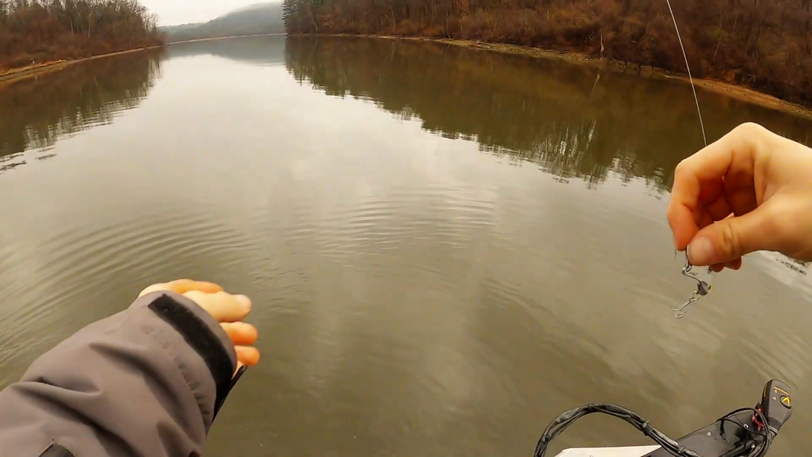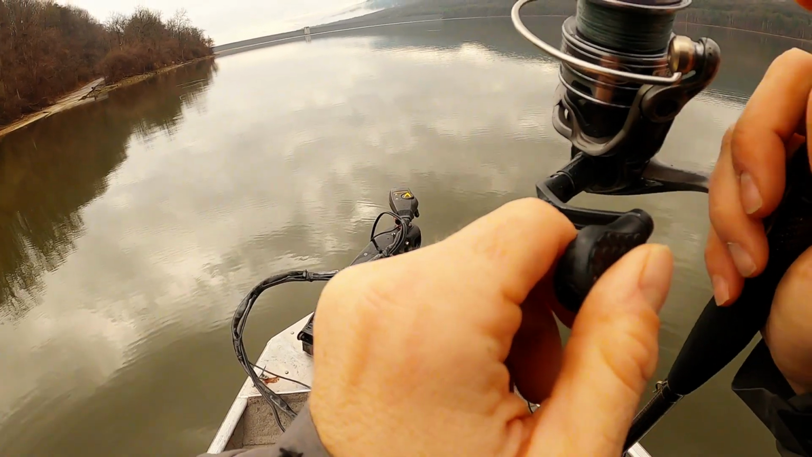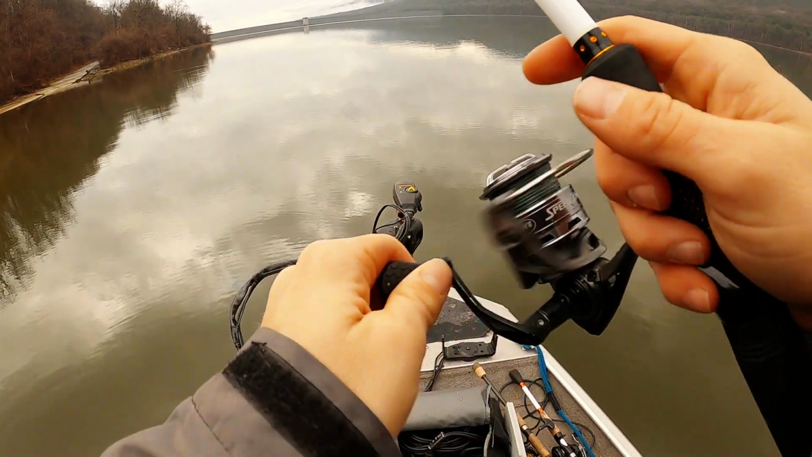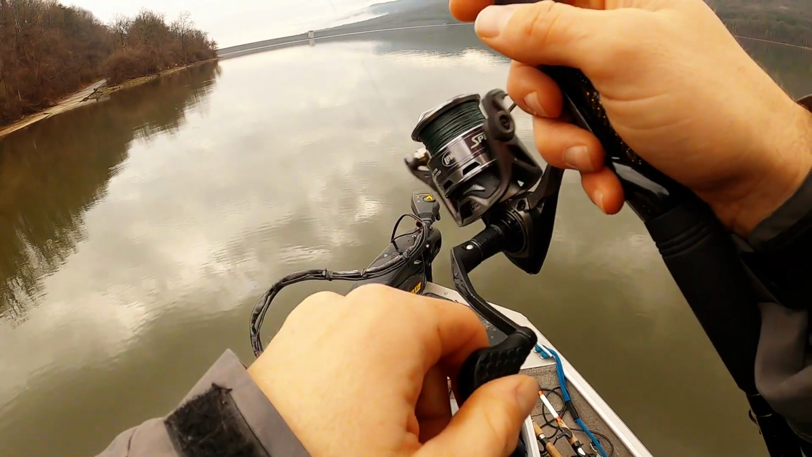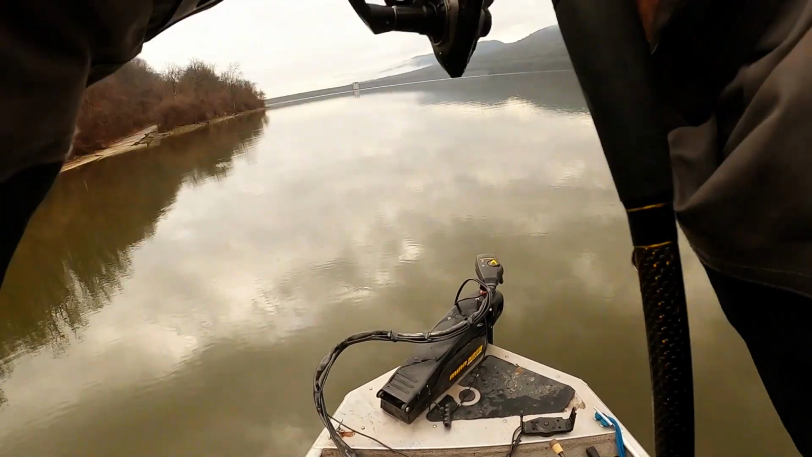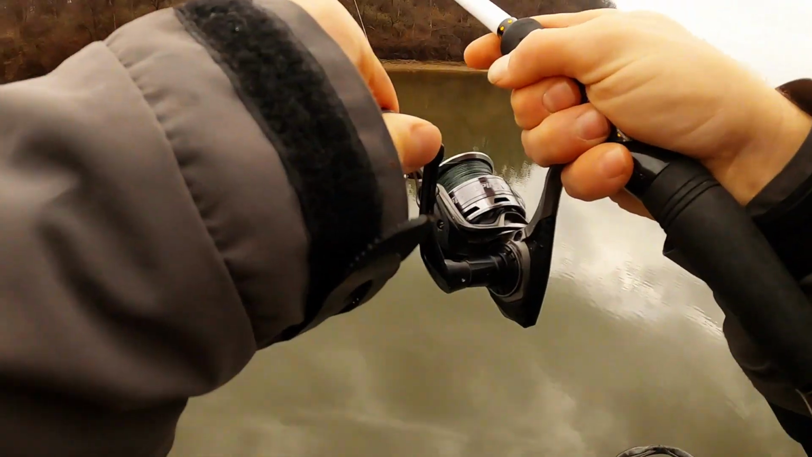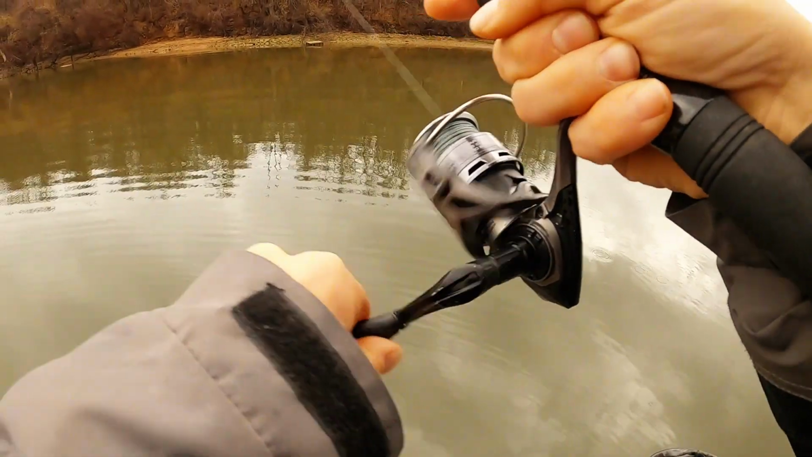Oh, they're down there. Another little guy.